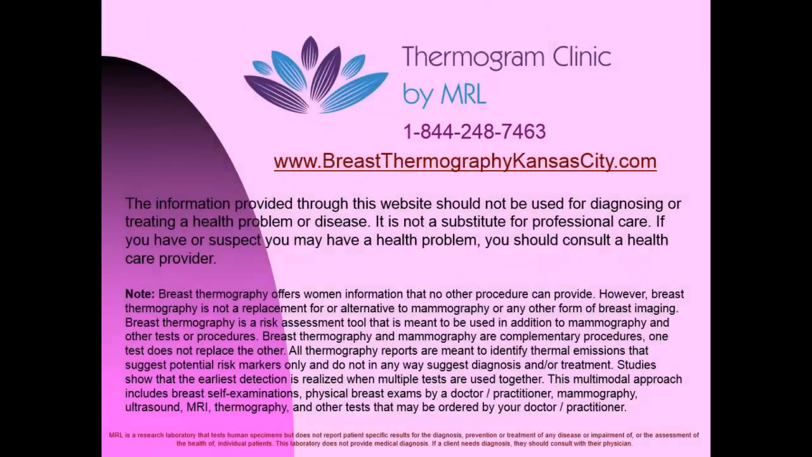Breast thermography has now come to Overland Park in the Midwest. Thermography in the Midwest is very vital to your breast tissue health screening regimen.